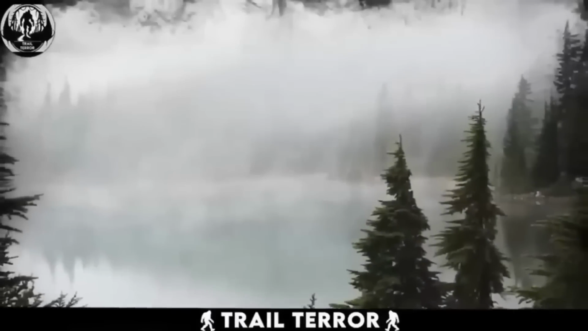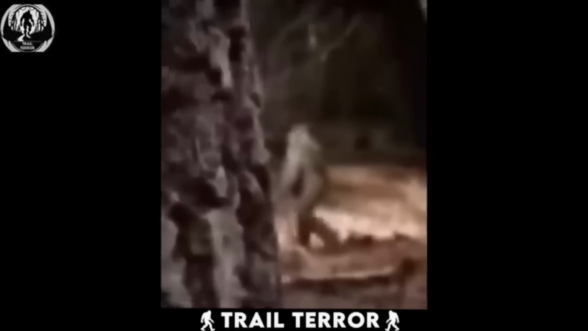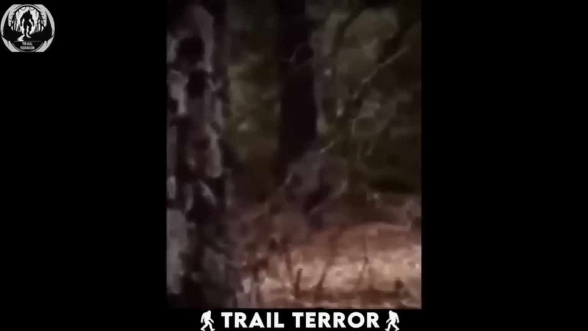This video is from a hiker who was exploring the montane forest in Canada. In the footage, he captures a hairy humanoid creature walking through the woods. This creature, reminiscent of what many describe as Bigfoot, is large and robust. Its gait, posture, and overall appearance are quite humanoid.